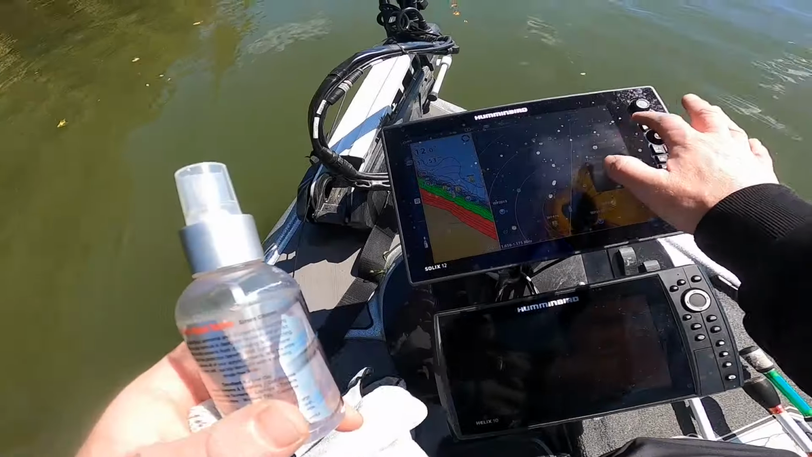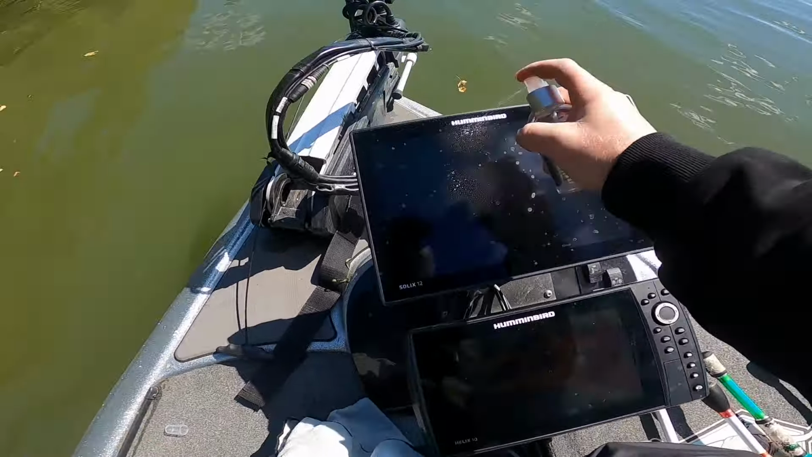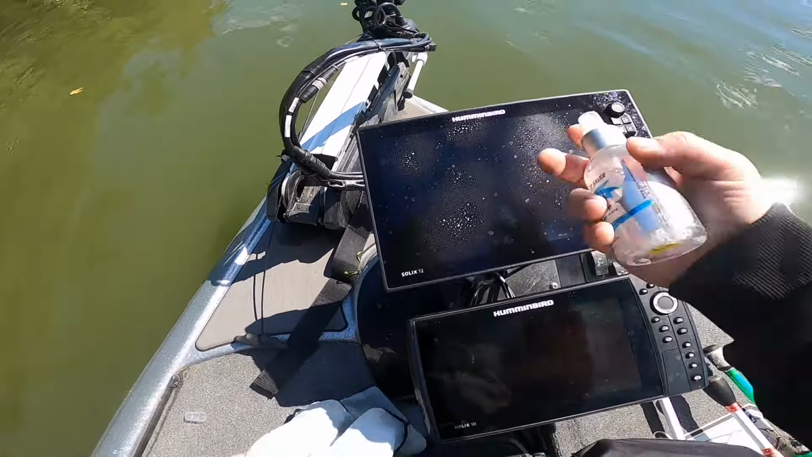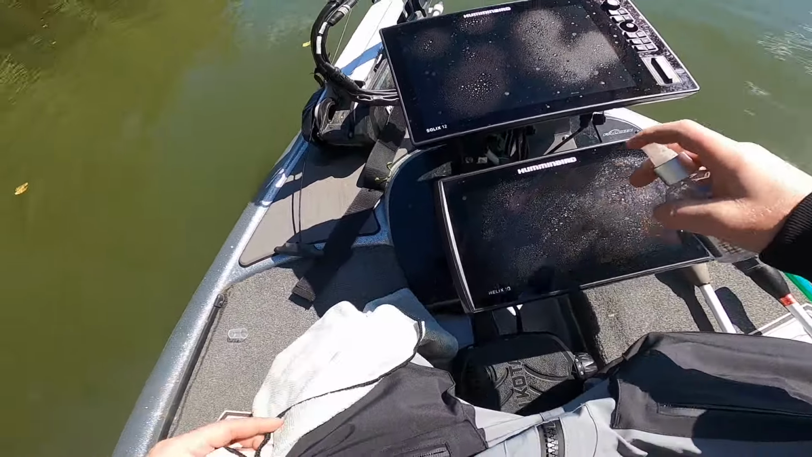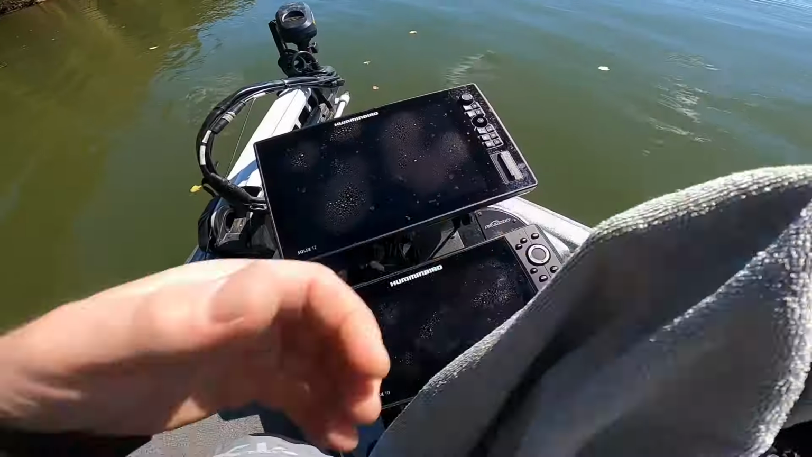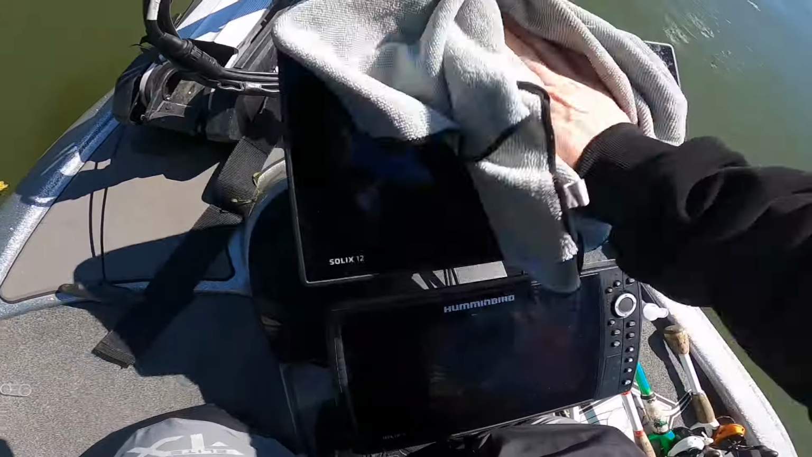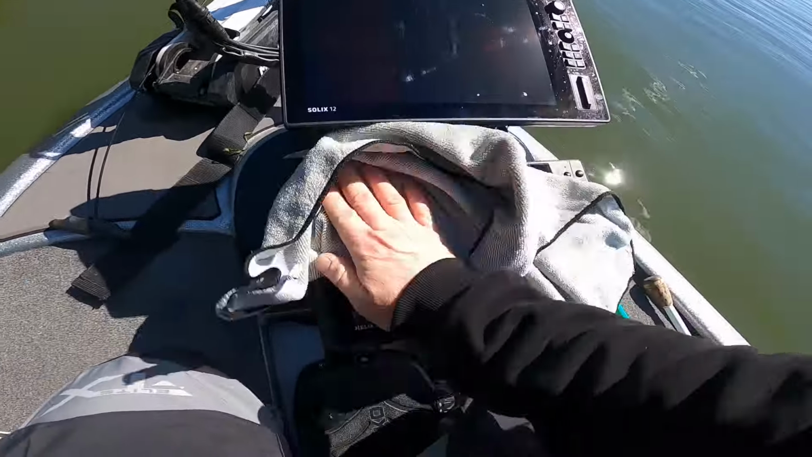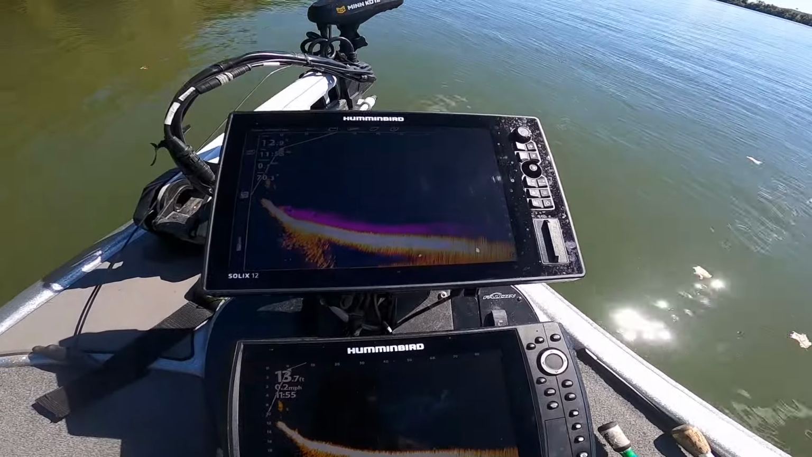Hey guys, one thing to always keep handy whenever you're fishing with electronics a lot is good old screen cleaner. It makes a huge difference. Being able to see these fish, be able to tell them apart, see your bait good, having a clean screen really makes a big difference. So we'll kind of run through just my settings and everything.